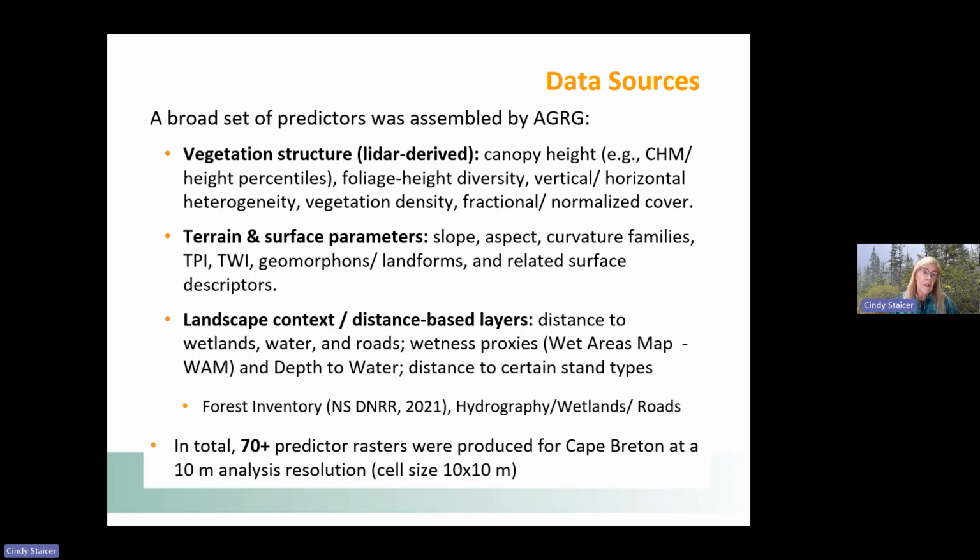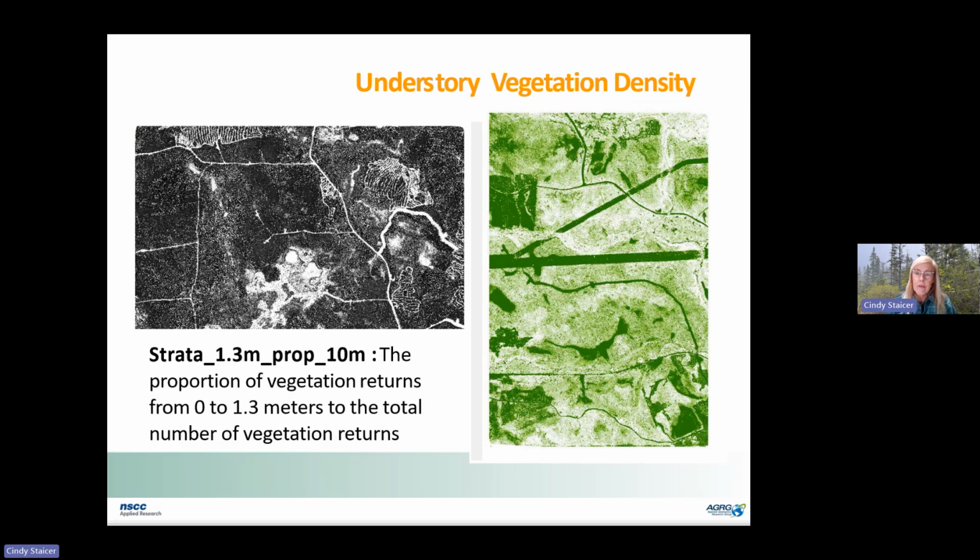They also derived various terrain and surface parameters from, I believe, something similar to a digital elevation model, but in more detail. And then they also used things from the forest inventory and the hydrography and wetlands and roads layers that are available on GeoNova so that we could include things like distance to wetlands and water and roads and so on. And so I'm just going to show you some examples of some of these variables that went into the models.